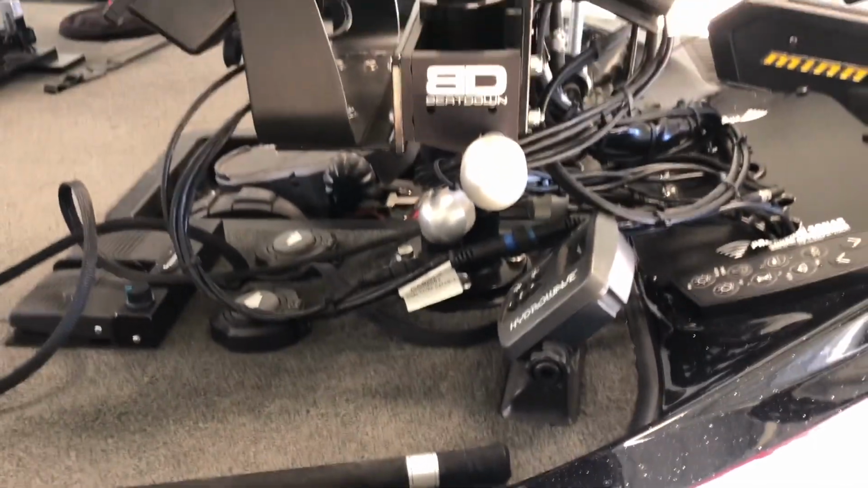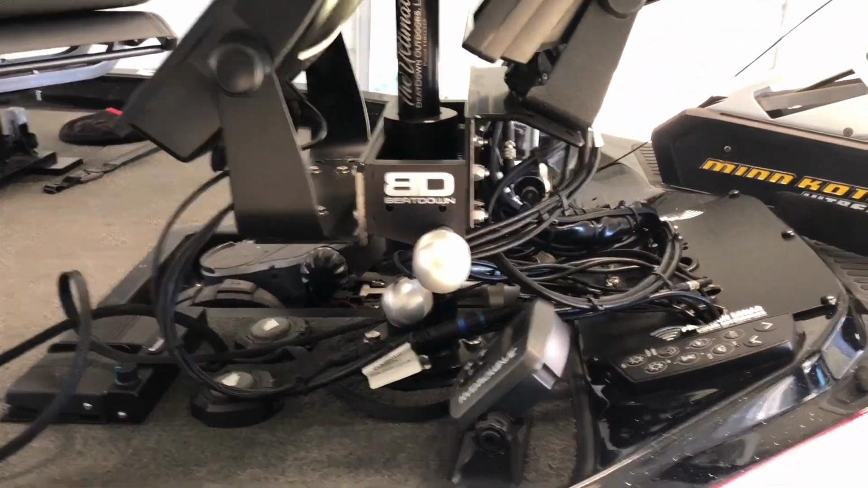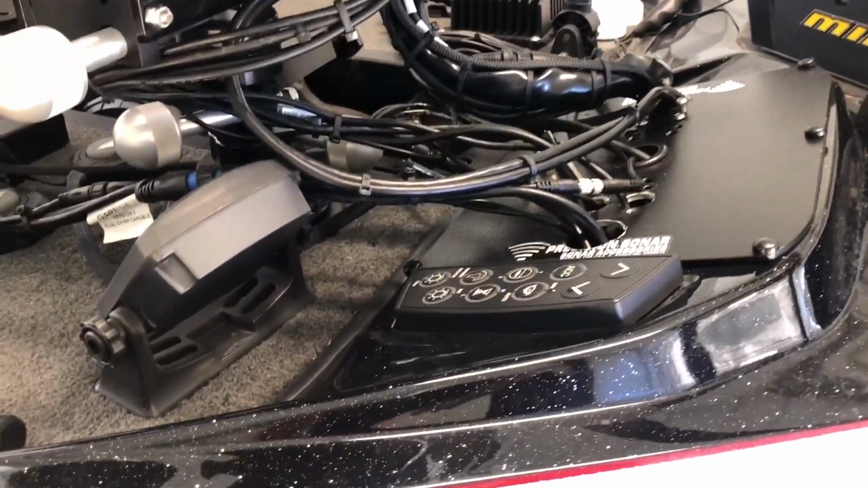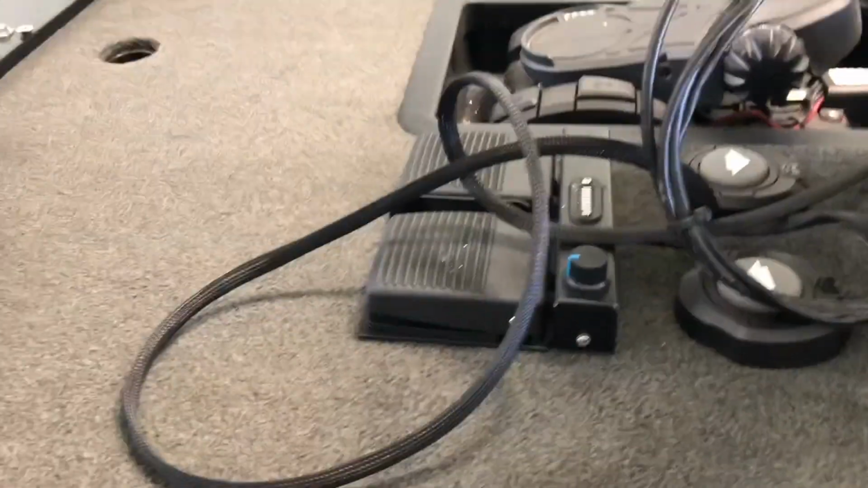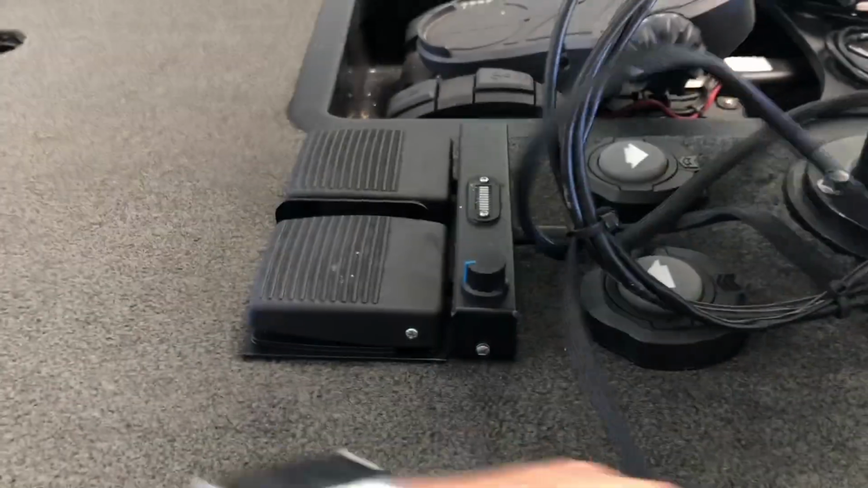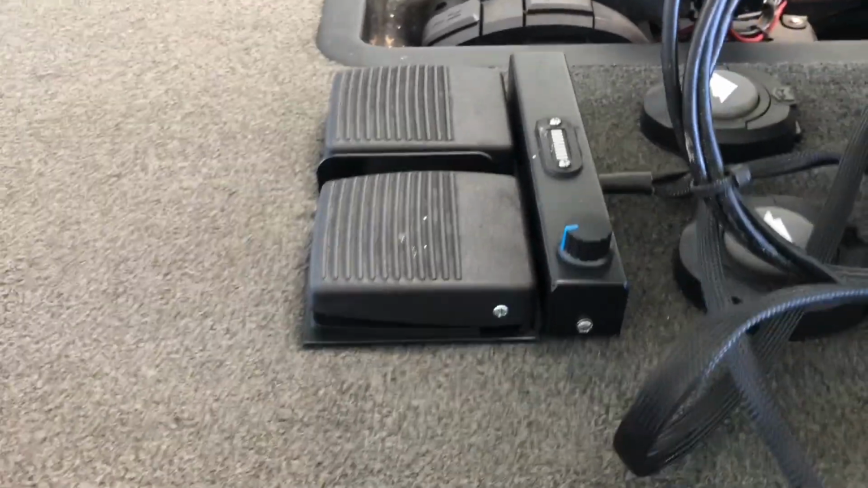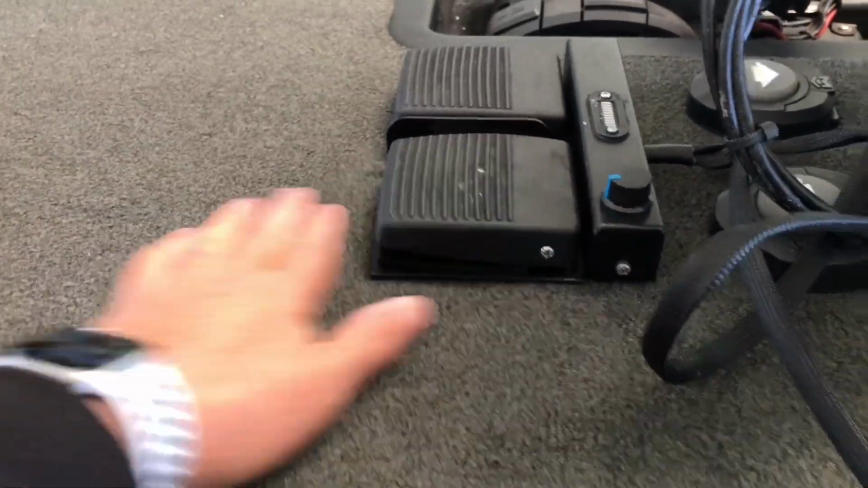I know it looks like a lot of wires up front, but I have a lot of electronics. I did do everything a little bit neater. Got my Livescanner pedal set up.